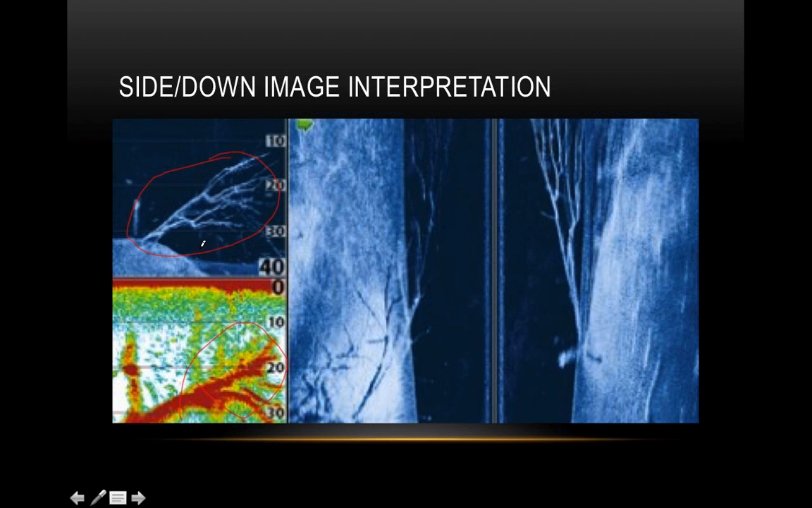You could actually see the little fish that show up in the tree if there is any. Okay, and you can see the harder bottom. That tree is on top of harder bottom here, and then it's surrounded by a softer bottom right here, which shows up as the darker image. Again, on this side, because you pretty much ran right over the center of this tree, you split it in two on both sides. And you can see how the tree shows up as a stronger image because it's white. It's a harder surface.